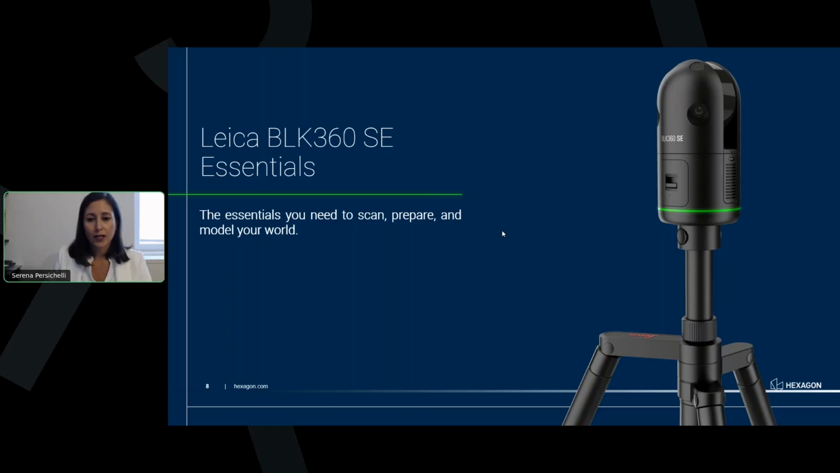As I said before, this is a comprehensive solution made of hardware and software, and the components of this package are basically three. First, the new Leica BLK360 SE imaging laser scanning. I say new because this scanner has been released only in May 2025, so it's pretty new to our portfolio.